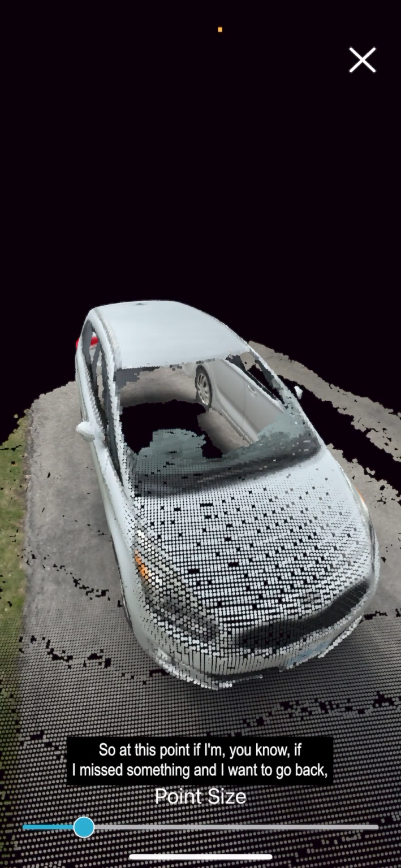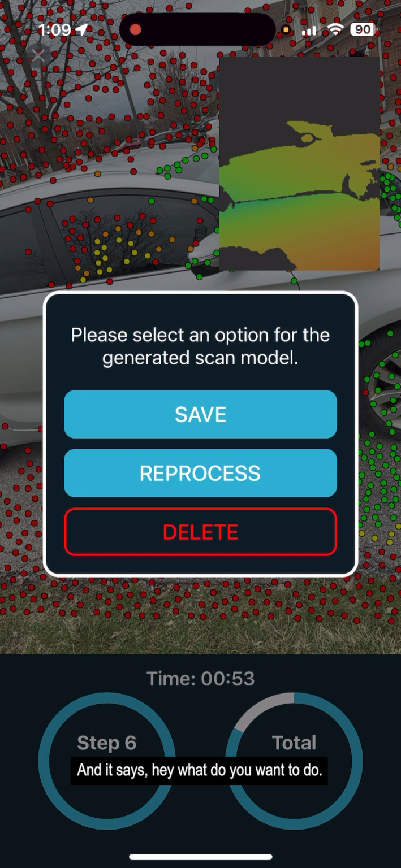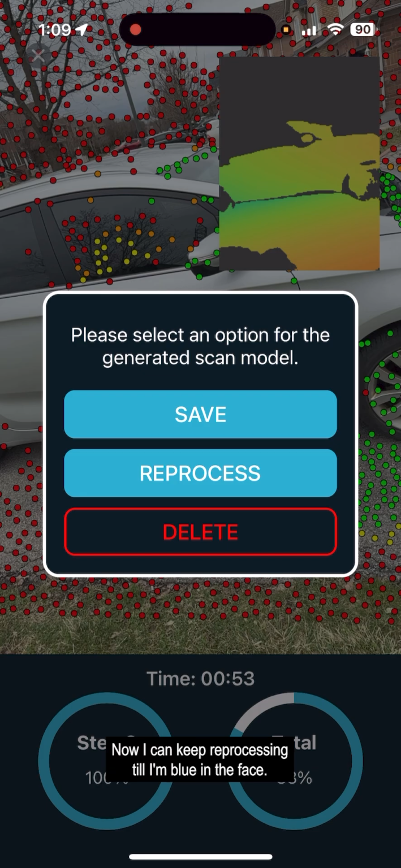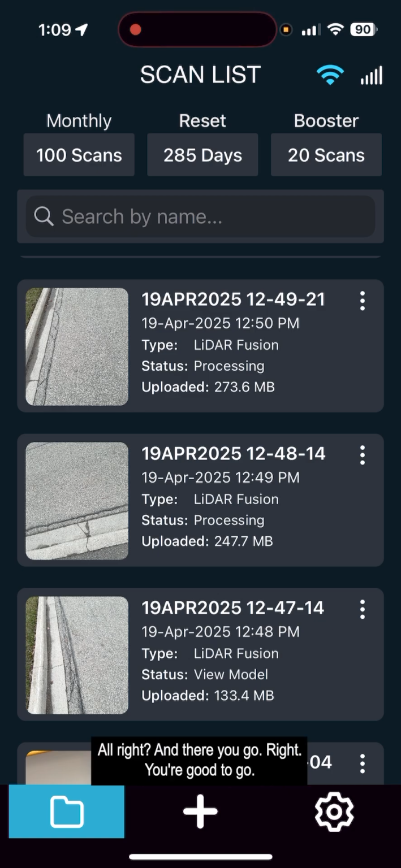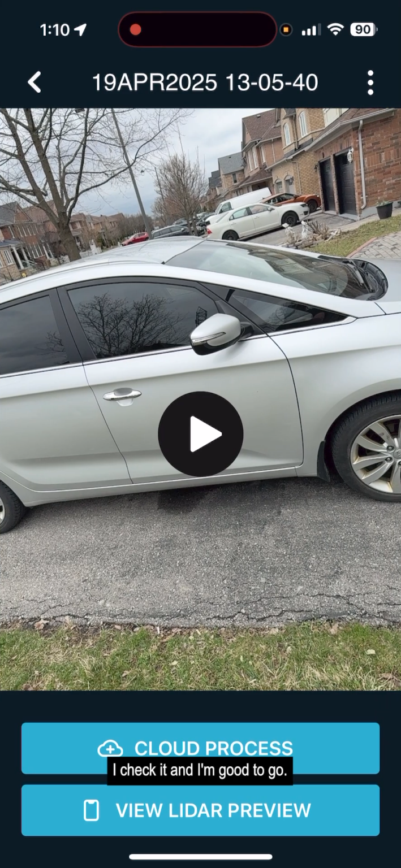So at this point, if I missed something and I want to go back, no problem. Just hit the X in the top right here, okay? And it says, hey, what do you want to do? Do you want to save this or do you want to reprocess? Now, I can keep reprocessing till I'm blue in the face, and I don't need to save this either. I can always do it again at a higher resolution. So I'm just going to delete this, right? And there you go, right? You're good to go. You've got your data up here at the very top. I know it's saved. I check it and I'm good to go.